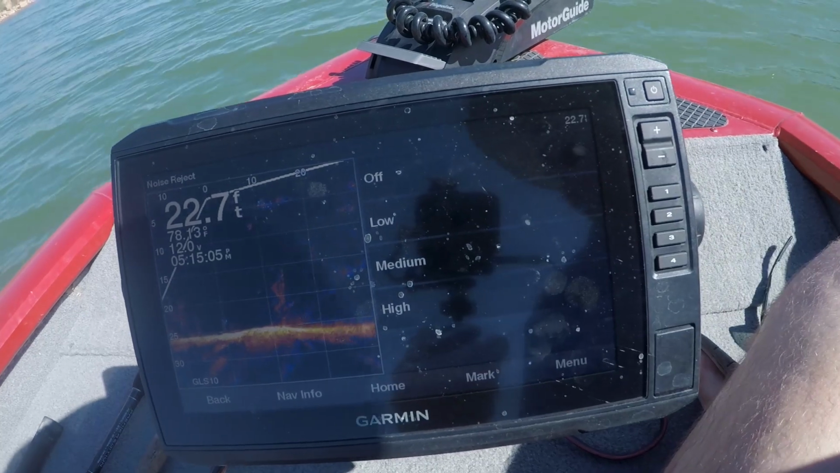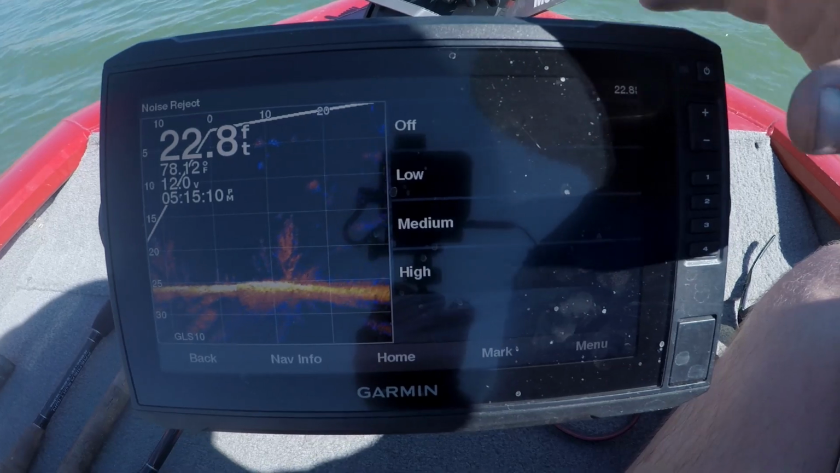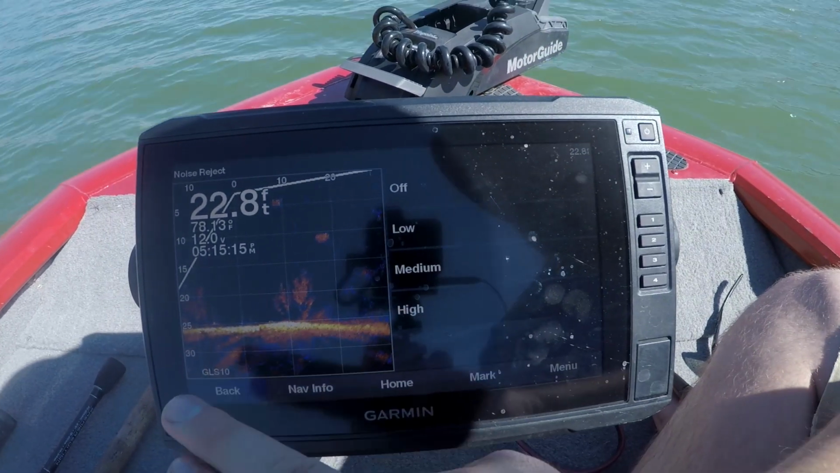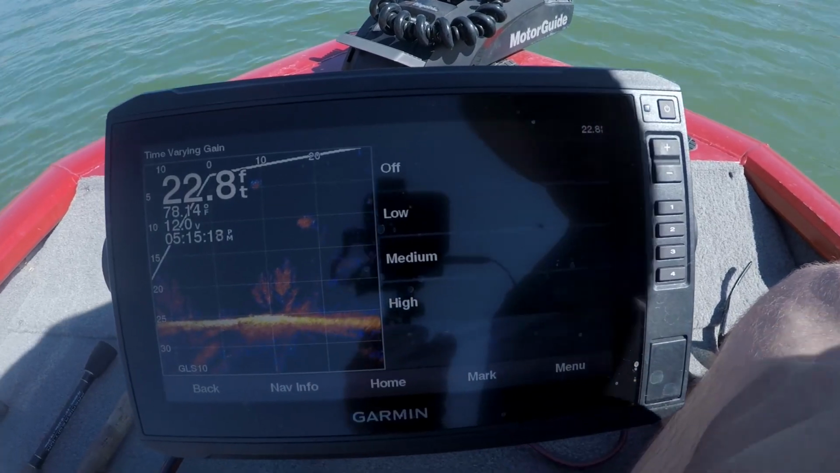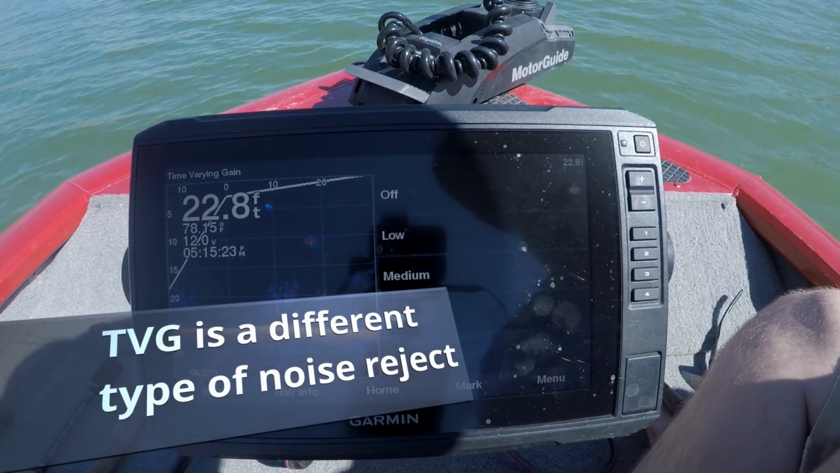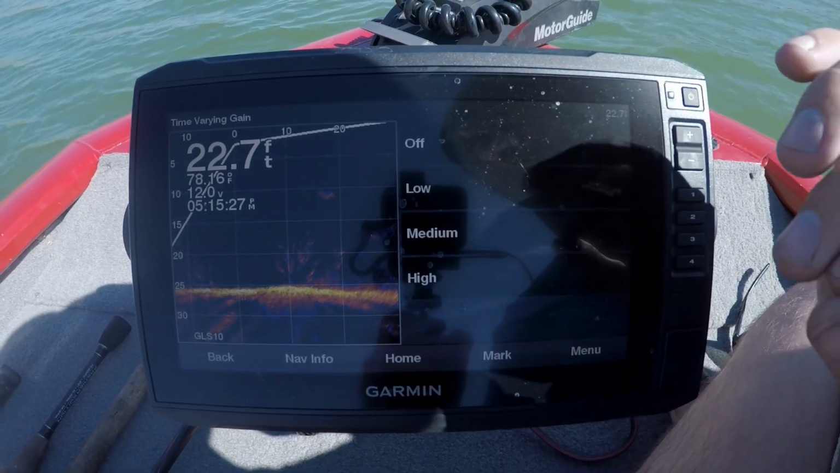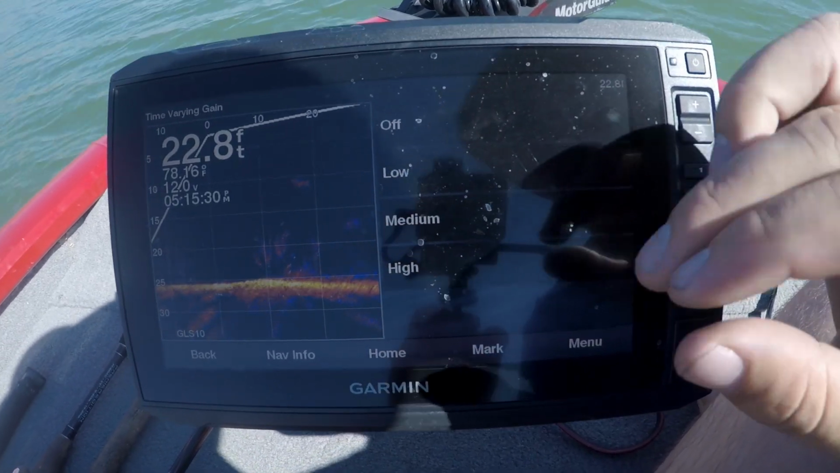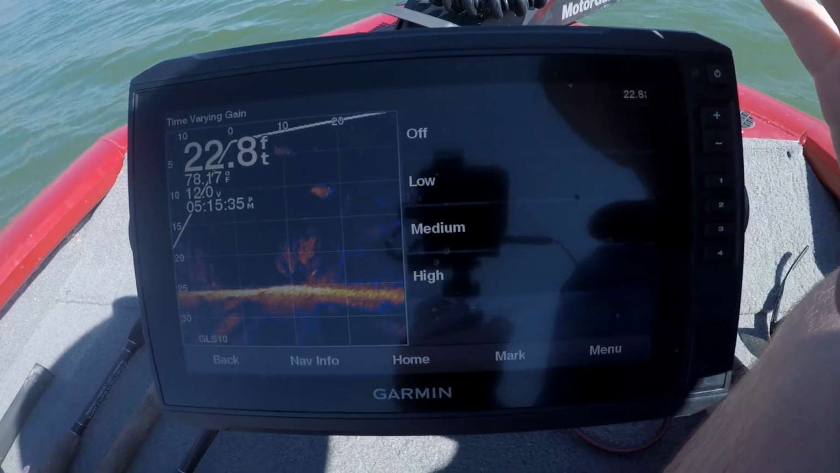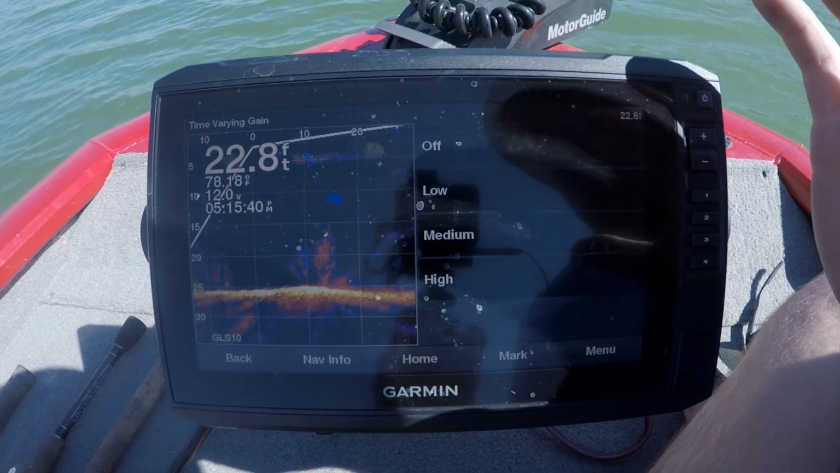Now the deeper you are, the less likely you are to have that ghost tree anyways, because you'll have less return. Then we're going to leave that on medium, and then you adjust your time variable gain as well to help get rid of that ghost tree. So yeah, I can have it on high, and that will reduce almost any noise that I have, but I also won't be able to see any little details. So I can deal with a little bit of noise, but I don't want it to be to the extreme to where I cannot tell details anymore.